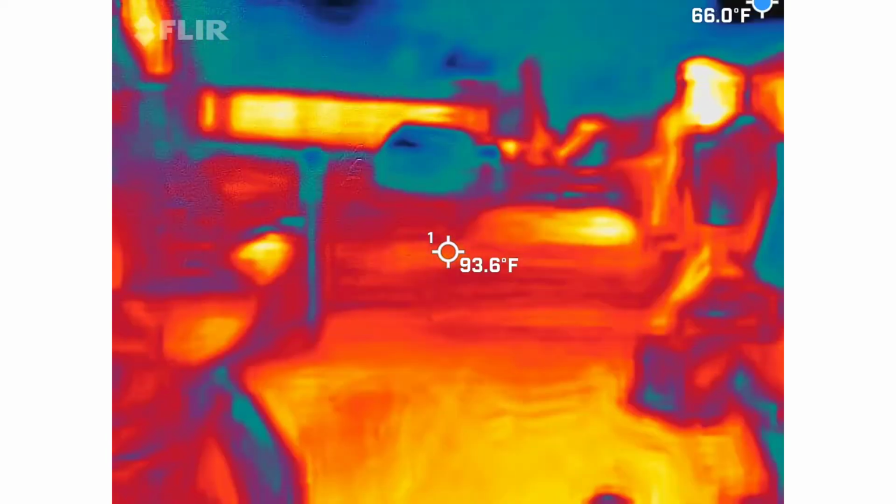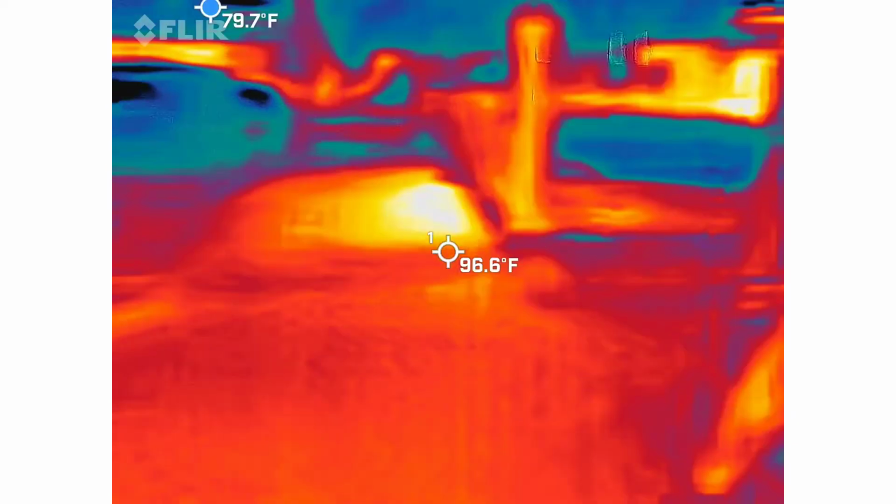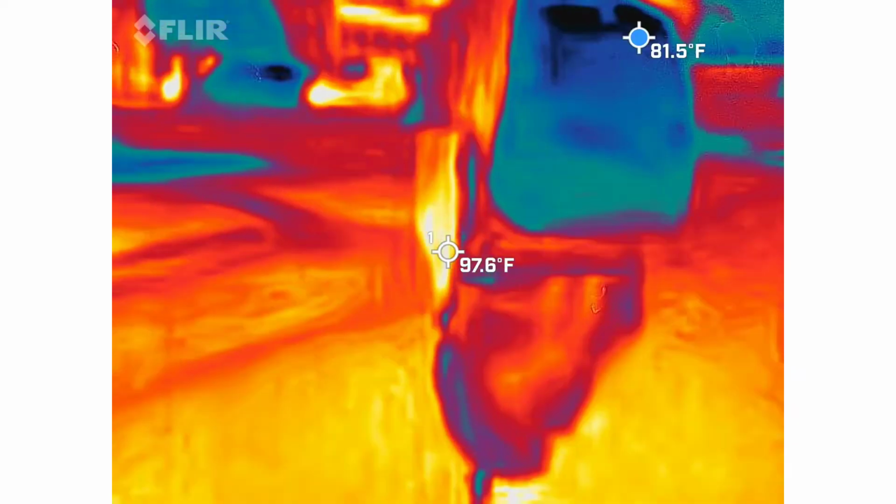I'll end up parking it just right here. Oh, perfect. Yeah.